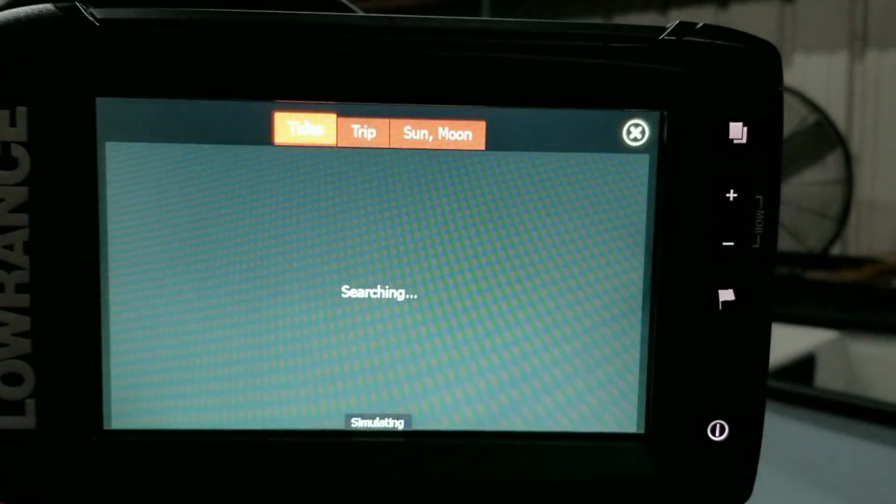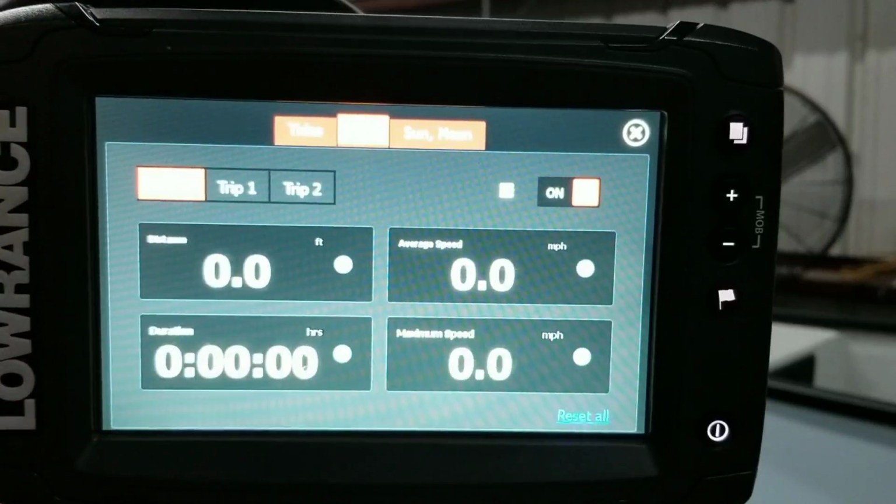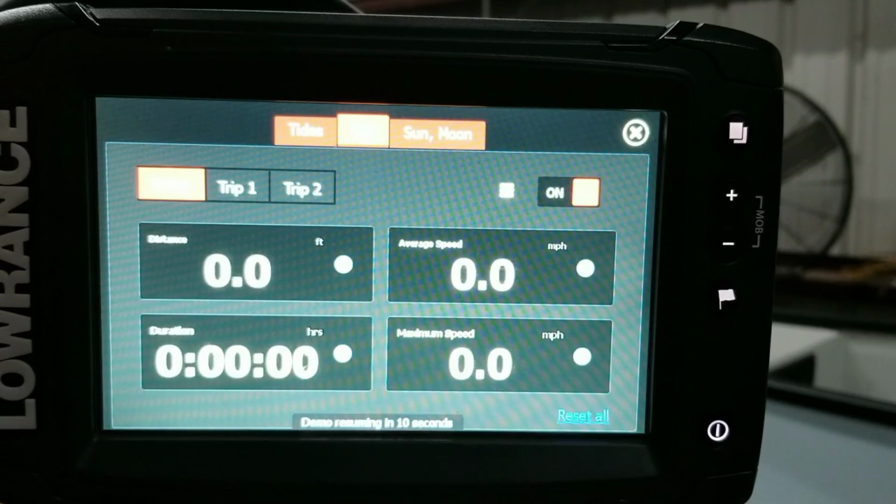Let's go to info. You can pull this up. You'll see your tides, your trip. That's how long you've been in the water today. That's really nice. How long you've been running it for. You can turn it on, turn it off, sun, moon, whatever you want to do.